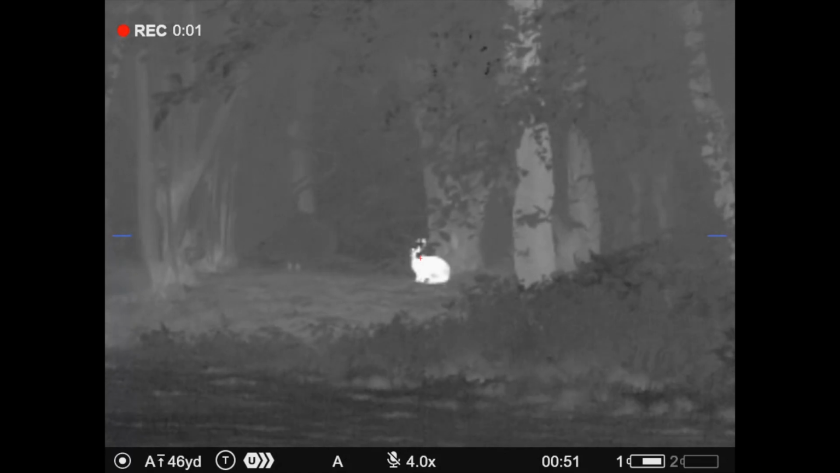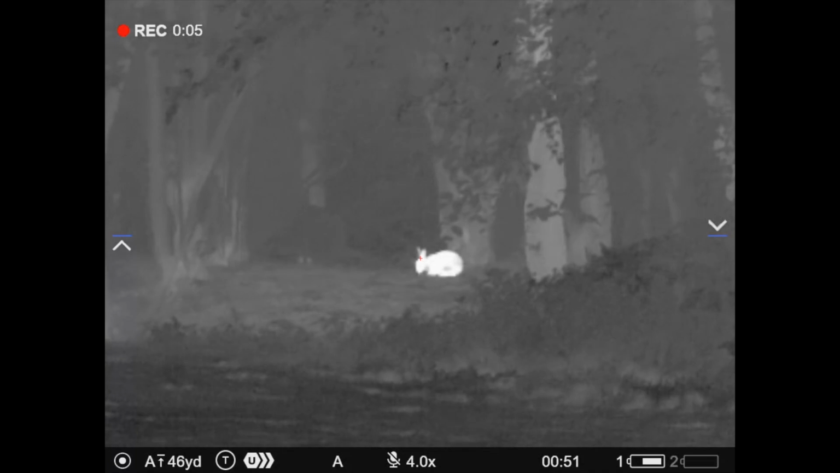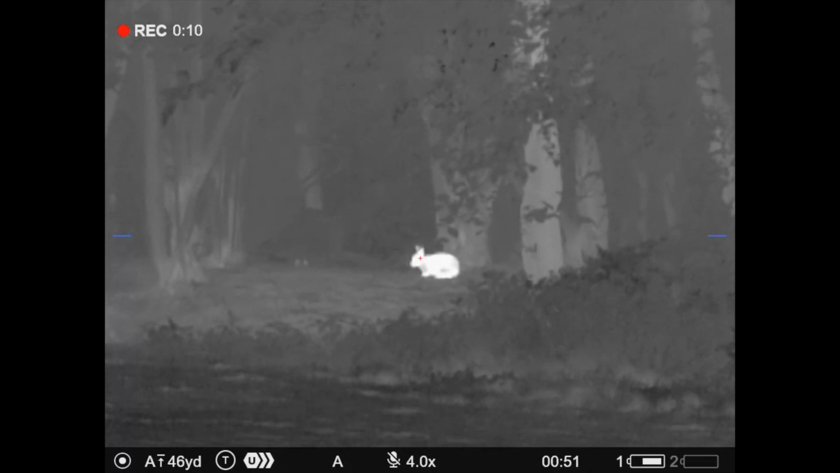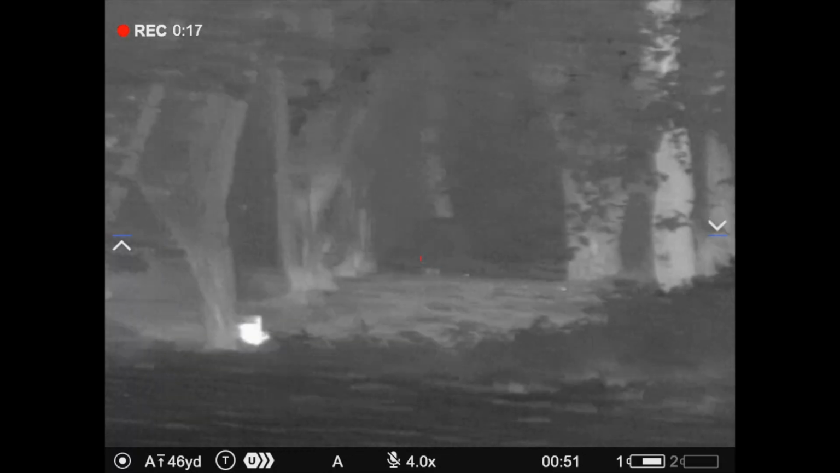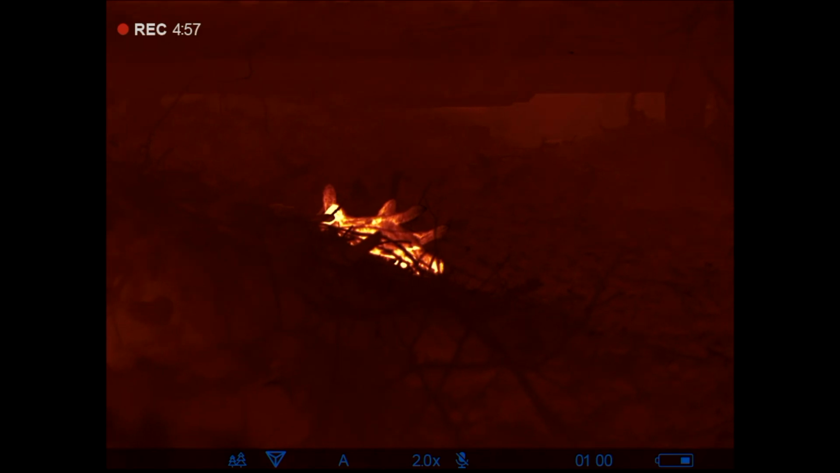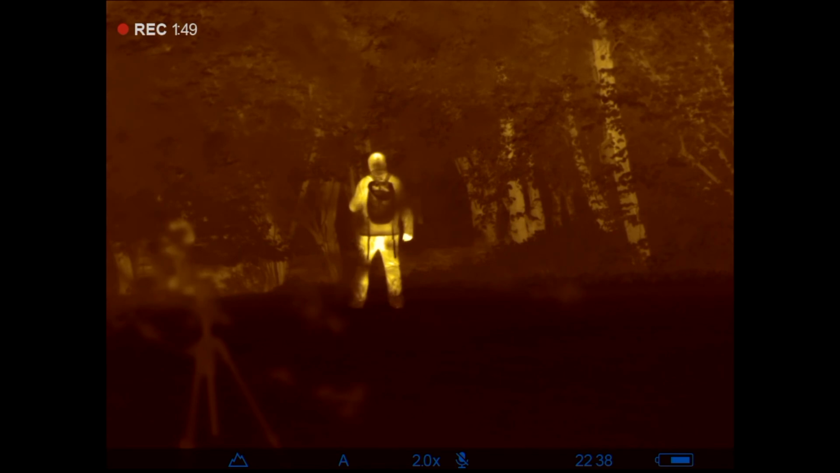Another one here. Now this one we had to wait because the rabbit's got its head behind a leaf, and a slight touch of leaf on the pellet could change the trajectory. We wait till the rabbit pulls its head out and, rabbit down, and as you can see, it's passed straight through. You can actually see where the pellet struck the ground after it passed through the rabbit. Thermal for spotting and picking up again. This worked quite well. We got that fella found quite easily, and here we have the cameraman having a bit of a field day filming me while I'm viewing for the quarry that's dropped.